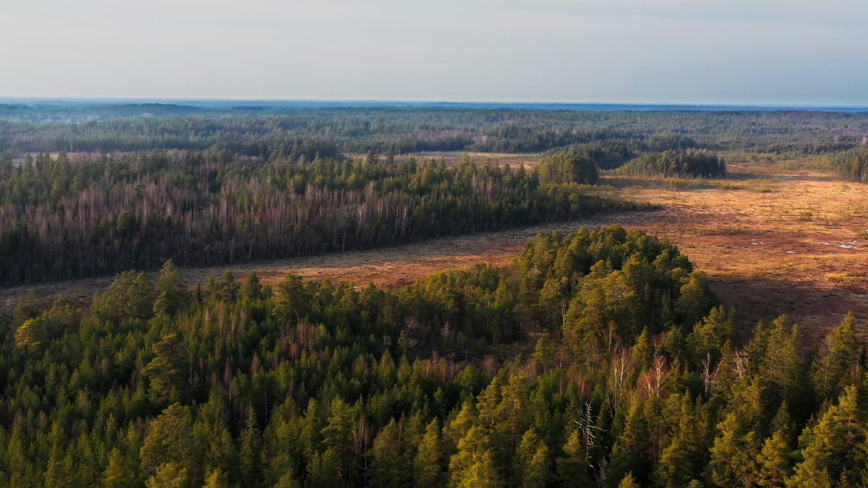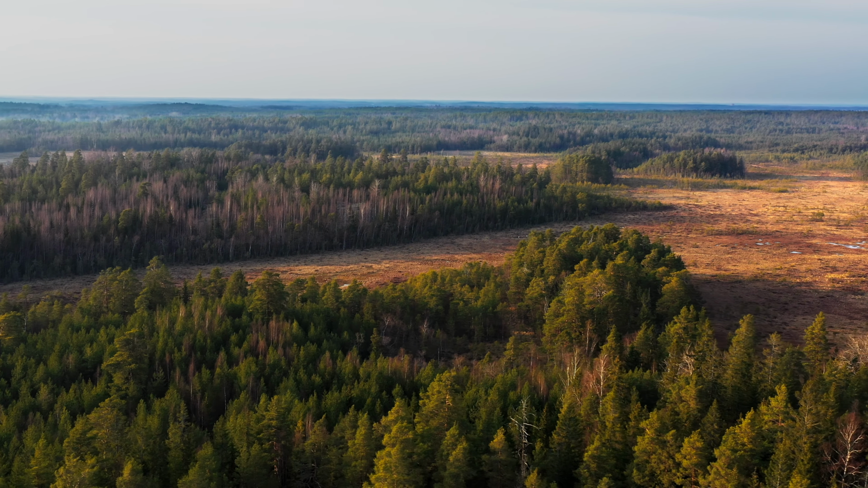Every now and then we get to these forest clearings, which are fantastic for giving views of other wildlife here in Finland, like these common cranes.